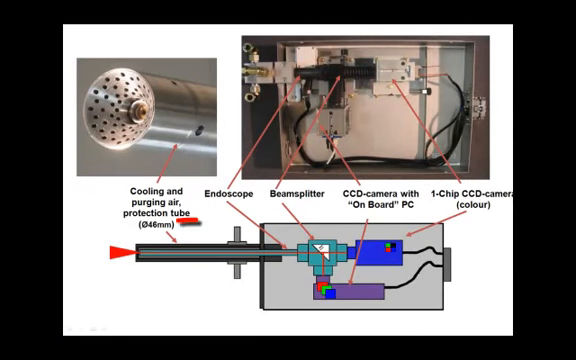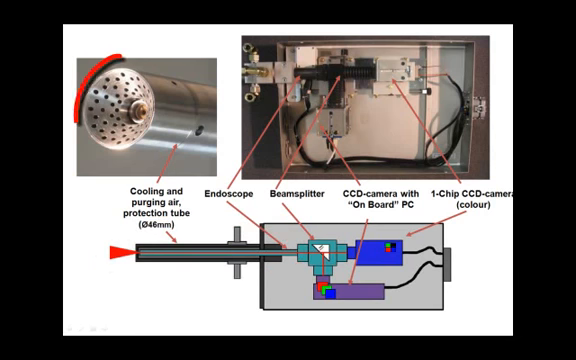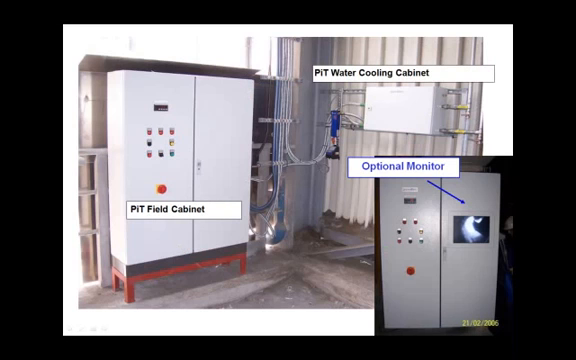This sensor consists of an endoscope protected by a high alloy steel tube which is entering the kiln. This tube is cooled by air or water, and the endoscope tip is kept clear by purging air, building an air bubble in front of the protective lens. The light beam goes through the endoscope and is split to a digital camera with an onboard PC and the video camera. This housing can be water-cooled as well. To control the temperatures, air and water flow, as well as the retraction unit, the system comes with a field cabinet, which can even contain a monitor to show pictures of the flame.